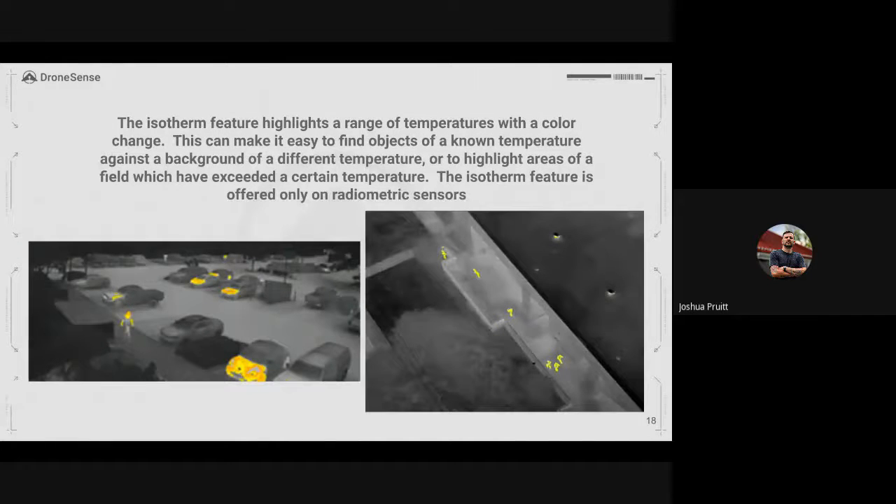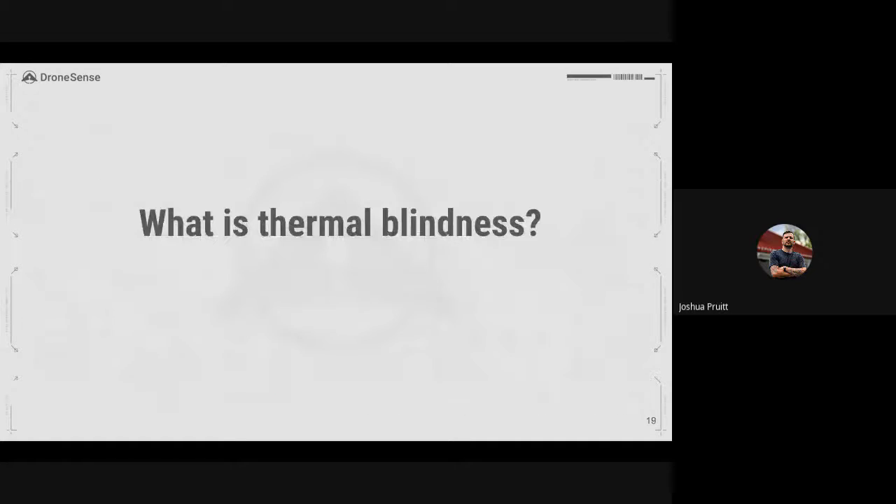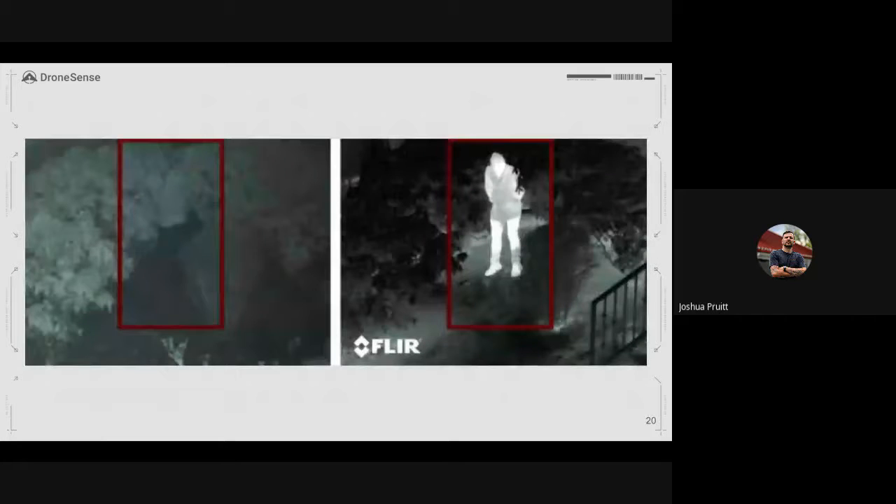In a perfect world, isotherms sound like the be-all, end-all. But isotherms, if you don't have a good understanding of how to apply them and some of their shortcomings, you can end up in a situation dealing with what we call thermal blindness. And so what is thermal blindness? So this image right here is giving a perfect example of thermal blindness.